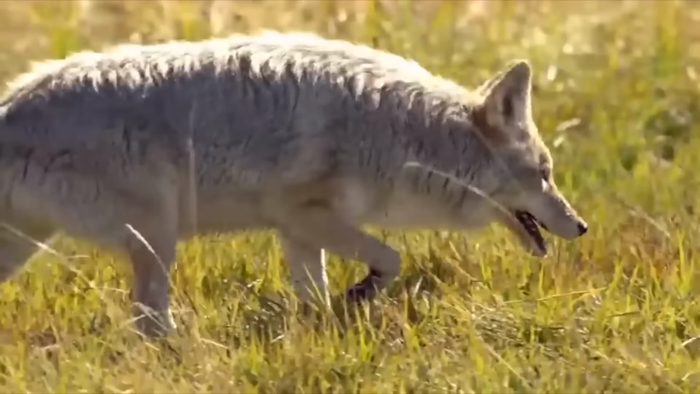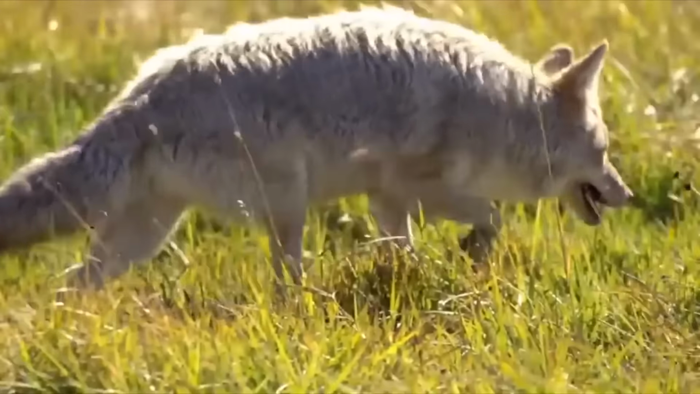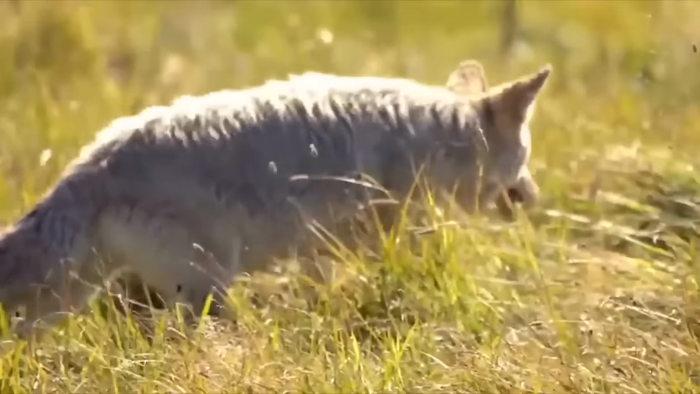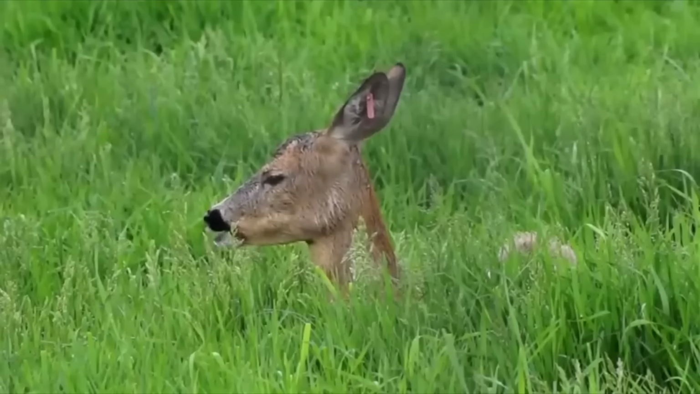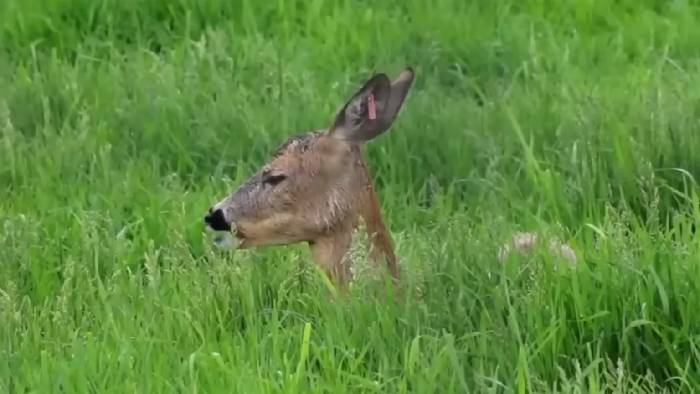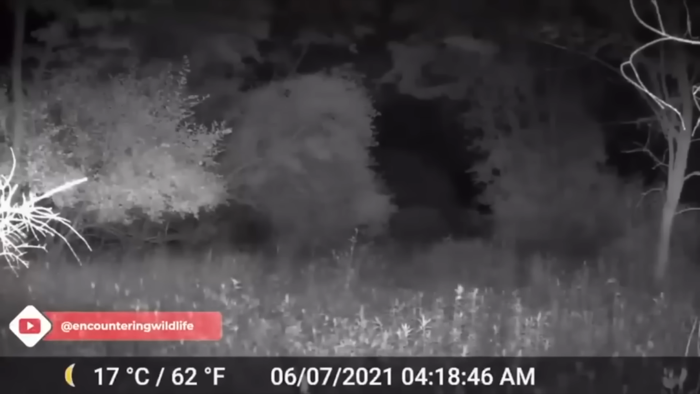Coyotes love deer, and anytime a pack of coyotes can track one down, they're going to try their best to take him down. A trail cam video captured in June of 2021 shows a standoff between a pack of coyotes and a deer. As you can see, the deer is bounding through the high grass while the coyotes are trying to corral her for an easy takedown.